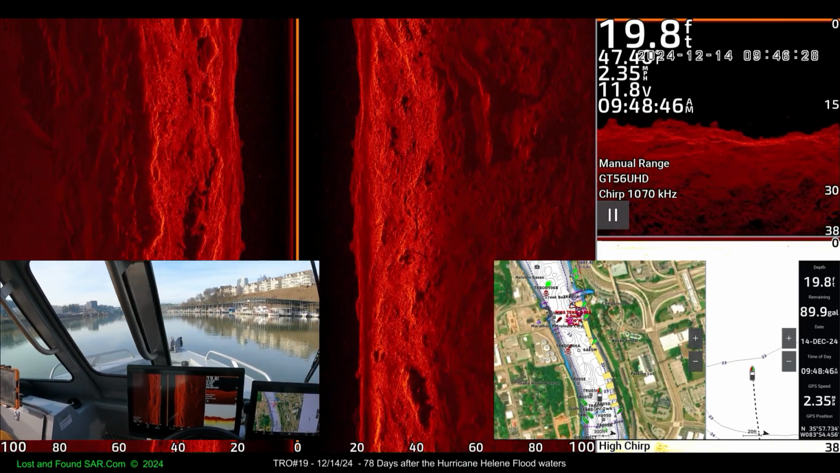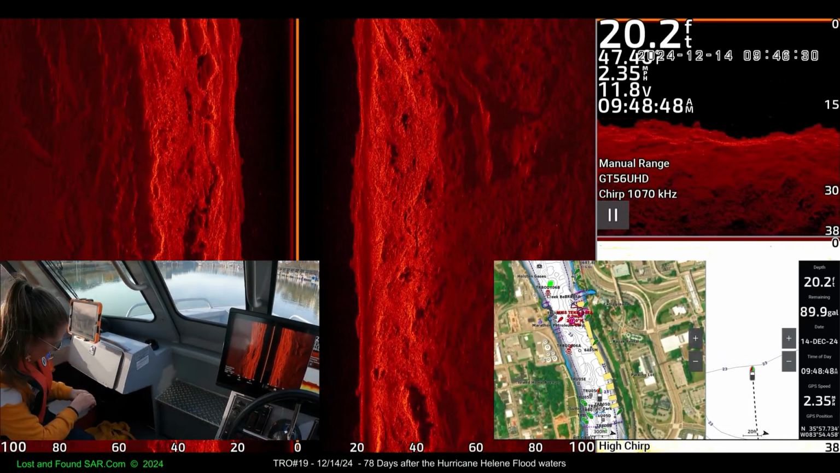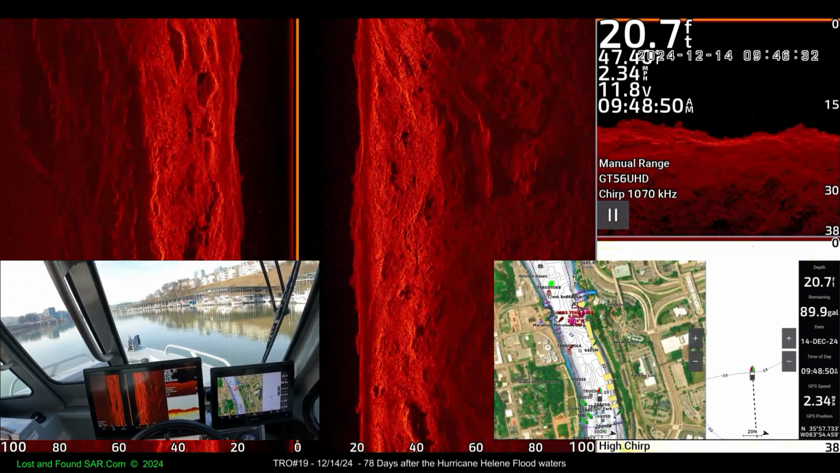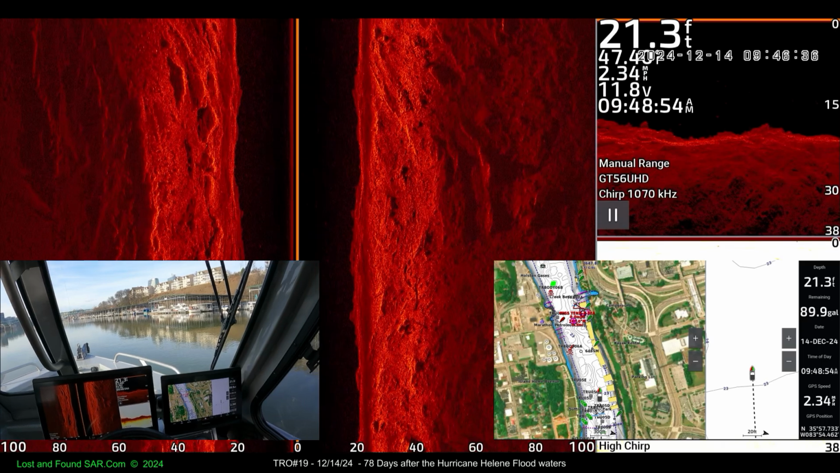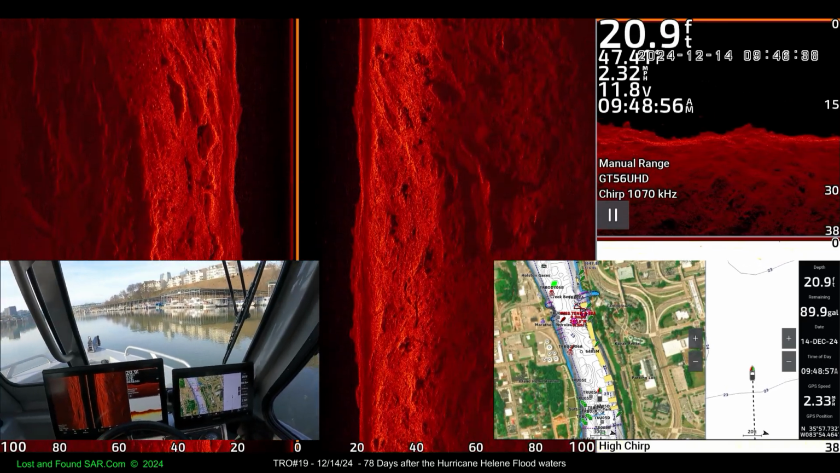Okay, give me a little bit of fuel, but if you hear it go up, you're done, because we're already going 2.35. But I need some navigation ability.